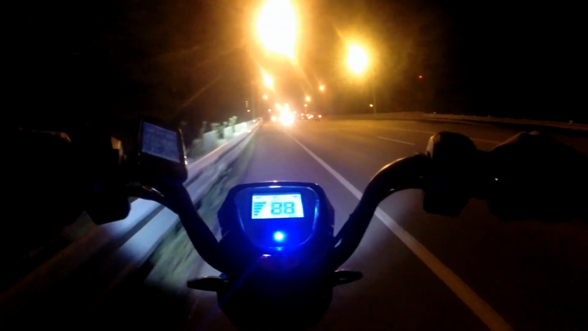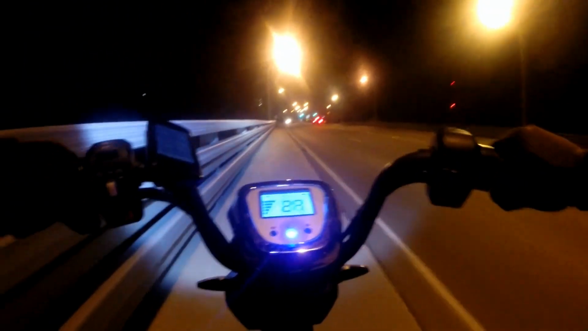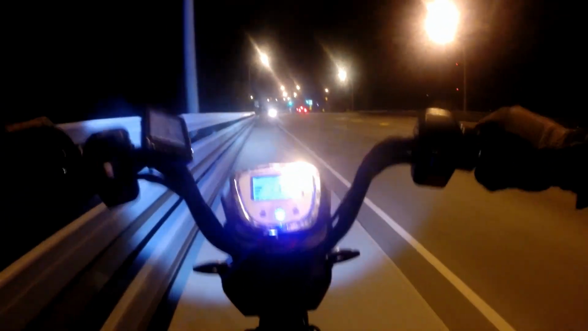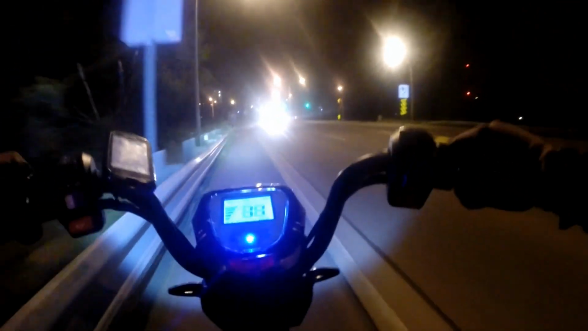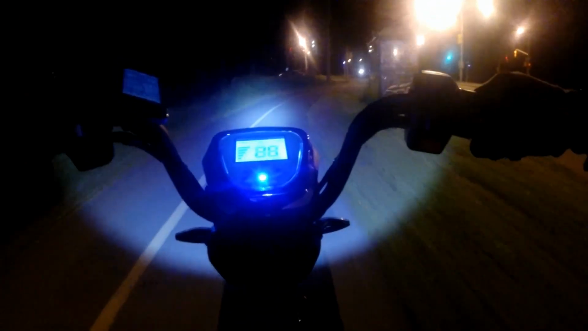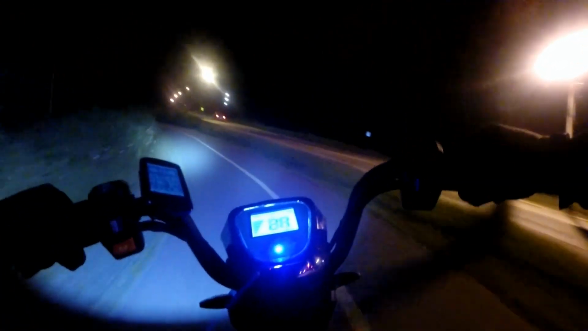So now we're going to cross the Mighty Current River. You can hear the raging rapids. Almost missed the trail there. Lots and lots of gravel on this section because of the rain.